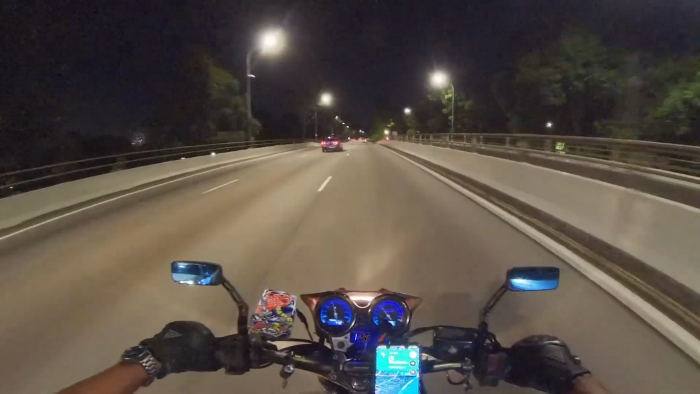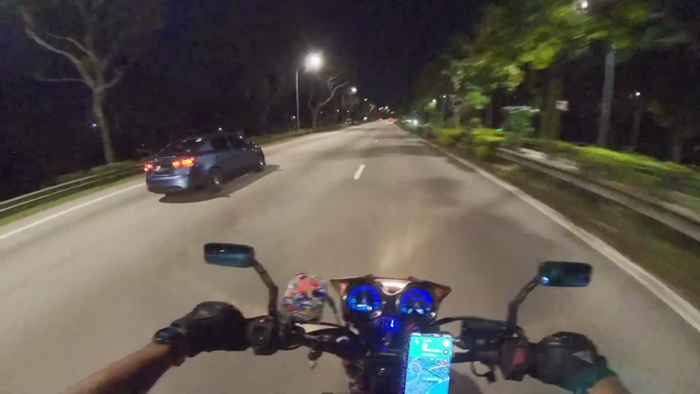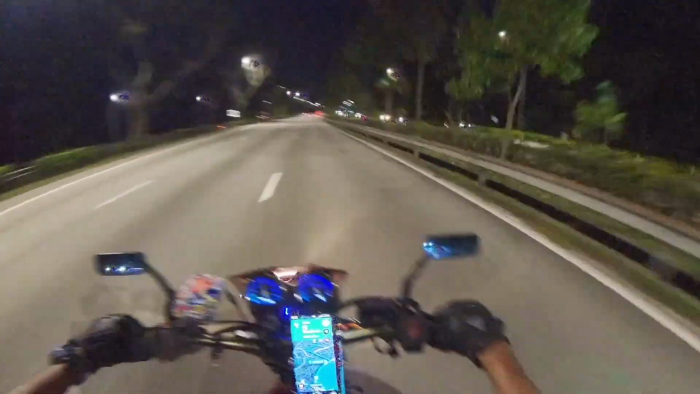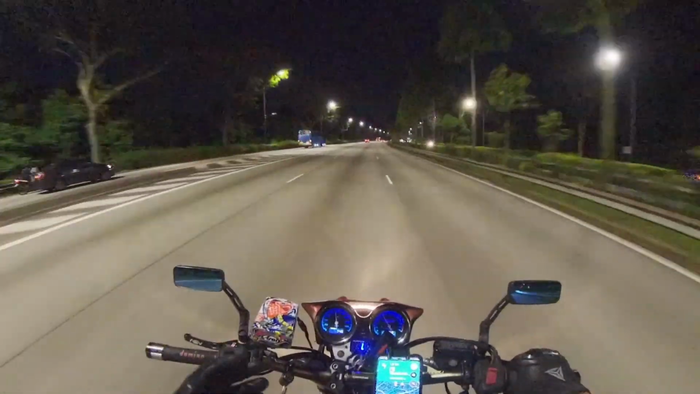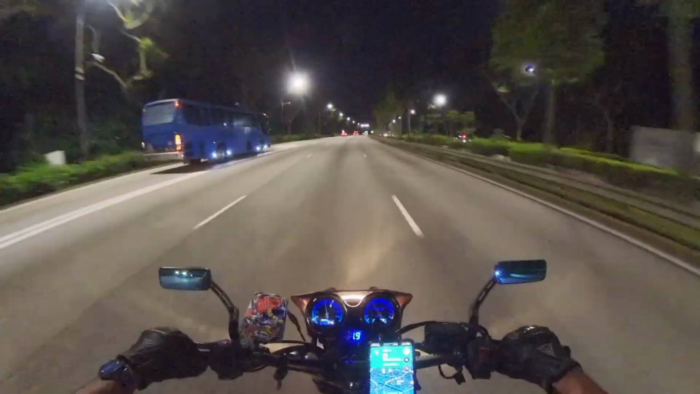Okay, so to continue on the Super 4, there's plenty of power to get around on Singapore roads, where the max speed is 90, so there's plenty of power to get you out of sticky situations and keep yourself safe, in a sense.